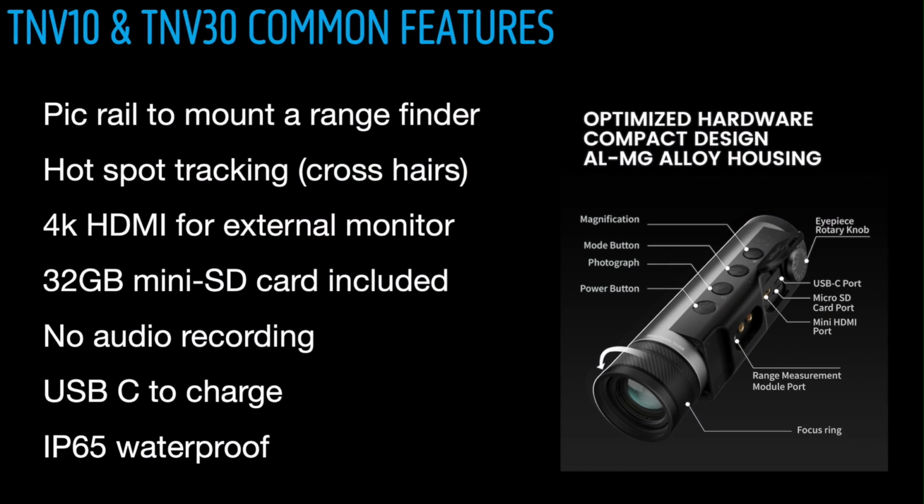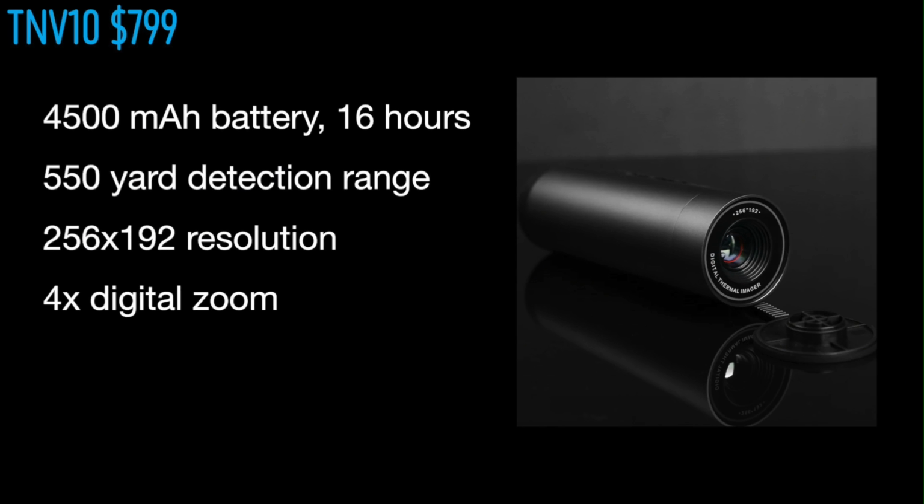The TNV10 and TNV30 both come with a Picatinny rail to mount a rangefinder. They also both have hotspot tracking, which is a set of crosshairs that follows whatever you're focusing on. They also have an HDMI port to power an external 4K monitor. They come with a 32 gigabyte mini SD card. You can charge them up by USB-C, and they both have an IP65 rating as far as being water resistant is concerned.